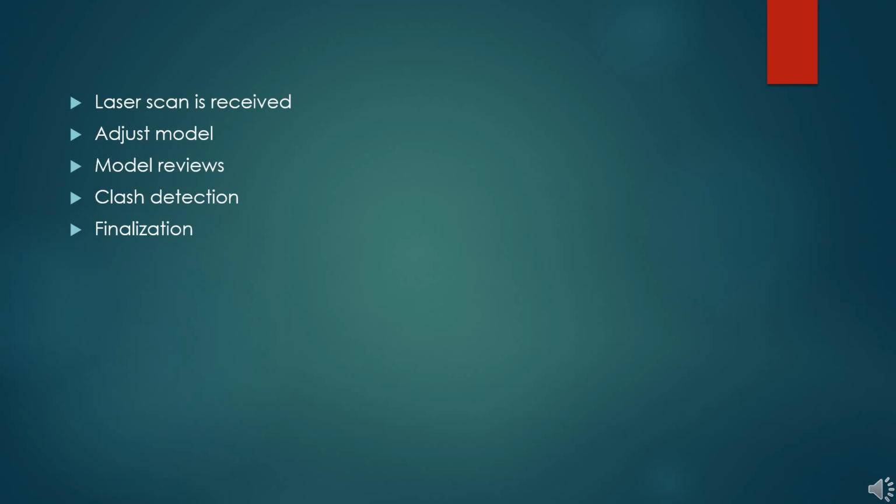Finalization. So in this step, the design, everything is complete. We're ready to give the client a single NWD with the embedded laser scan that can be delivered to the client via the Publish feature in Navisworks. So now you're done, you're in the clear, everything's good to go.